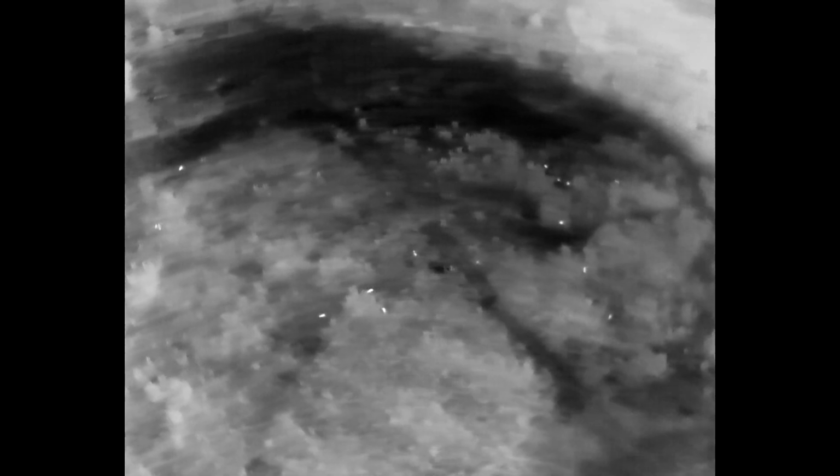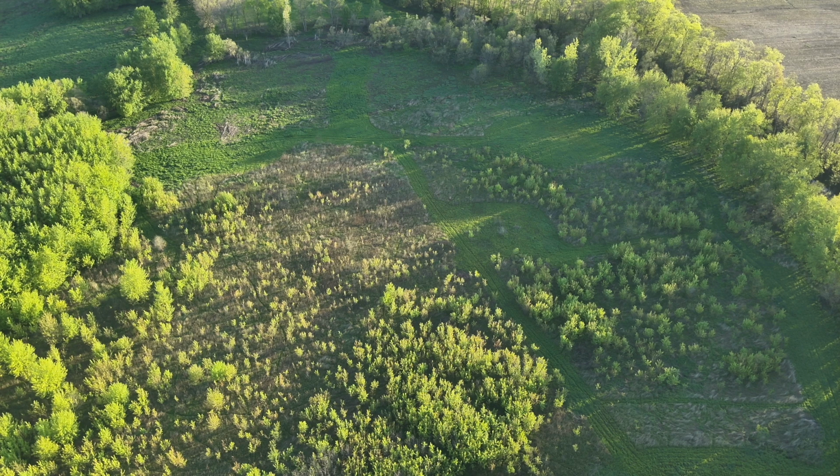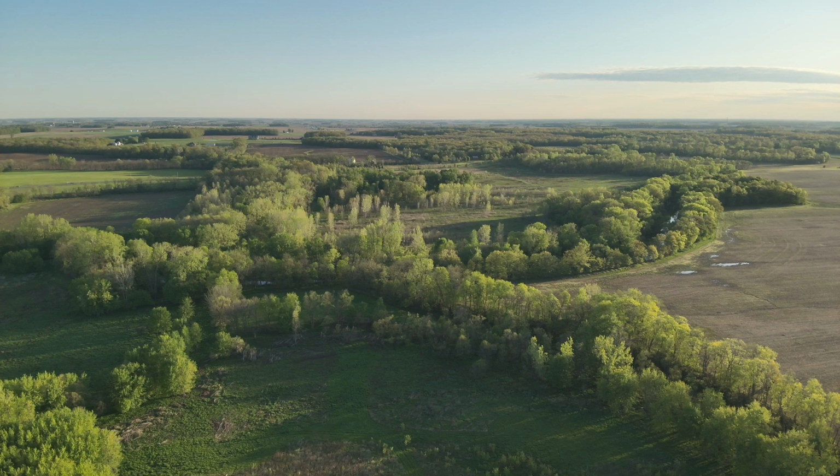But here's a last look at that very highly concentrated deer area on this particular morning in early May in northwestern Ohio. Now the secret's going to be to figure out how I'm going to hunt this area, if I choose to. I might make myself available to the hunters for deer recovery if something needs to be done there.